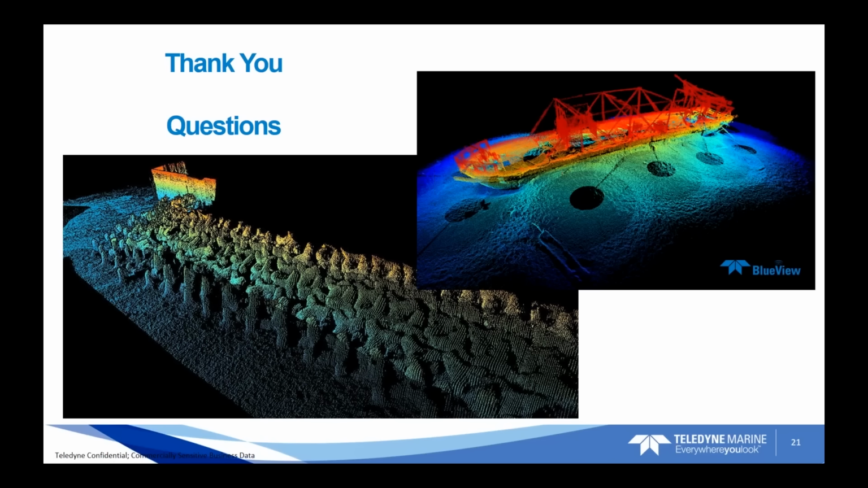Okay, and let me see about questions. Okay, a couple of questions I see. How far apart do tripod scans need to be to be collected?